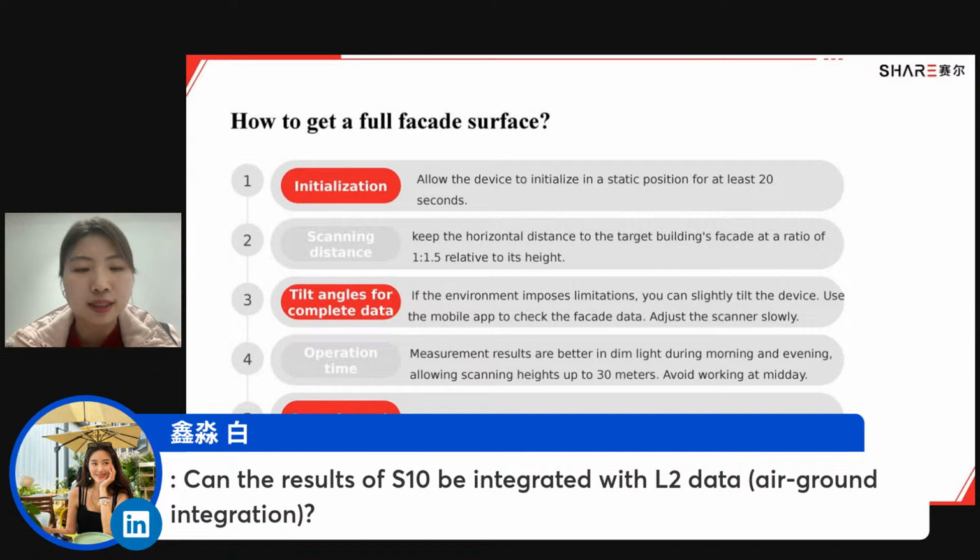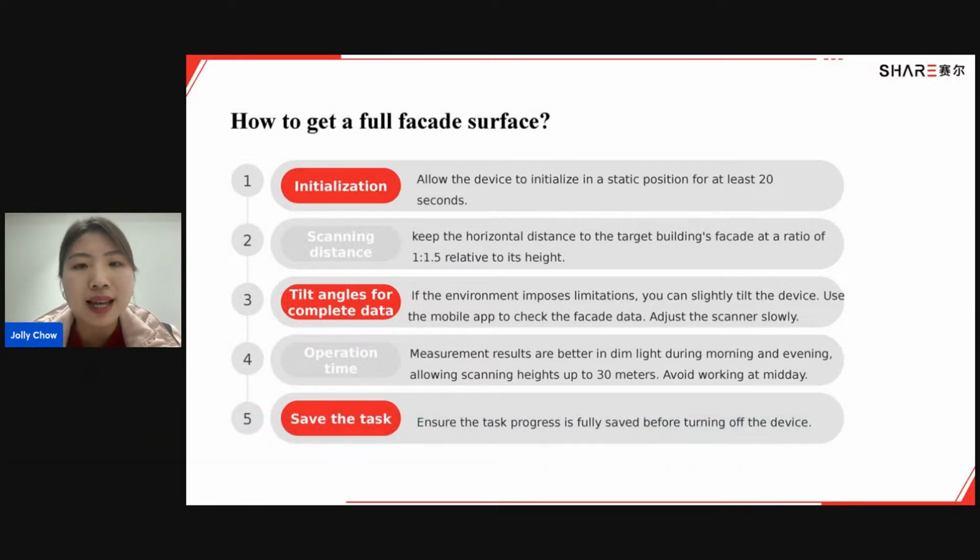Can the result of S10 be integrated with L2 data? Yes, the result of the S10 can be integrated with ground LiDAR data, such as L2. They have two kinds of situations, with RTK and without RTK.